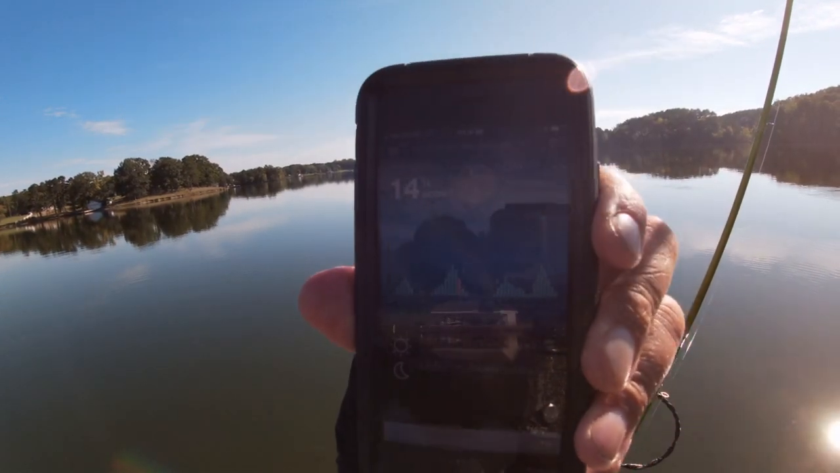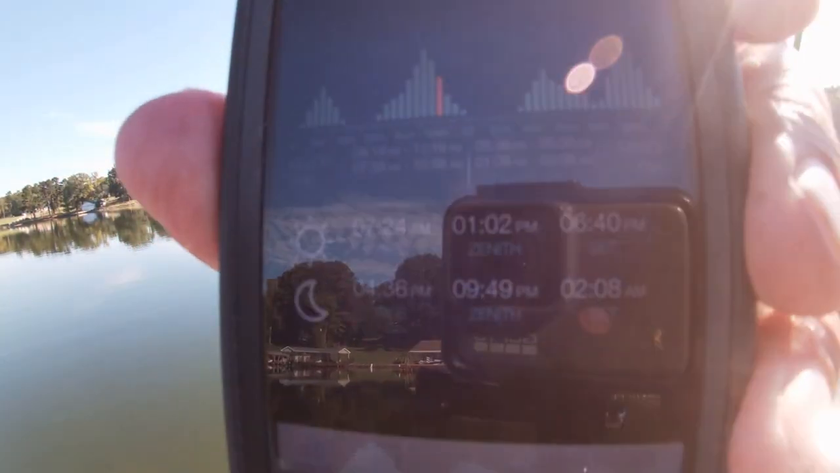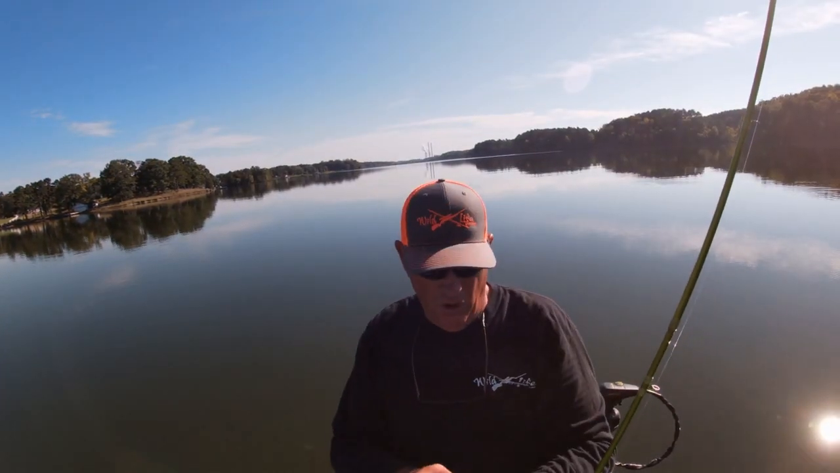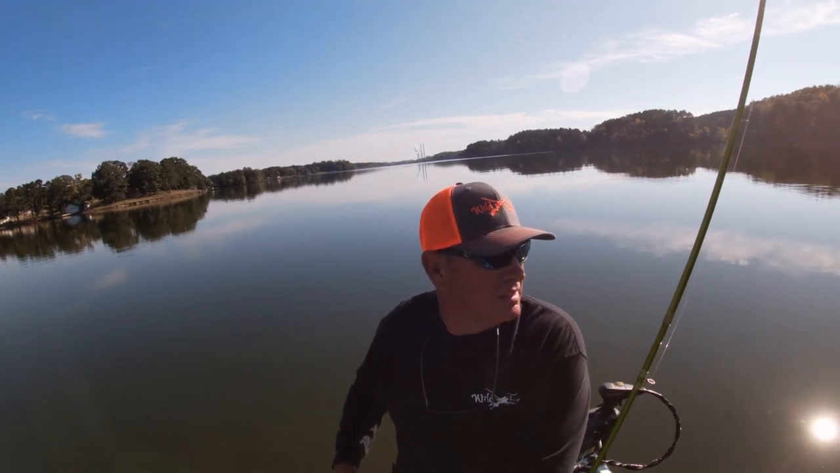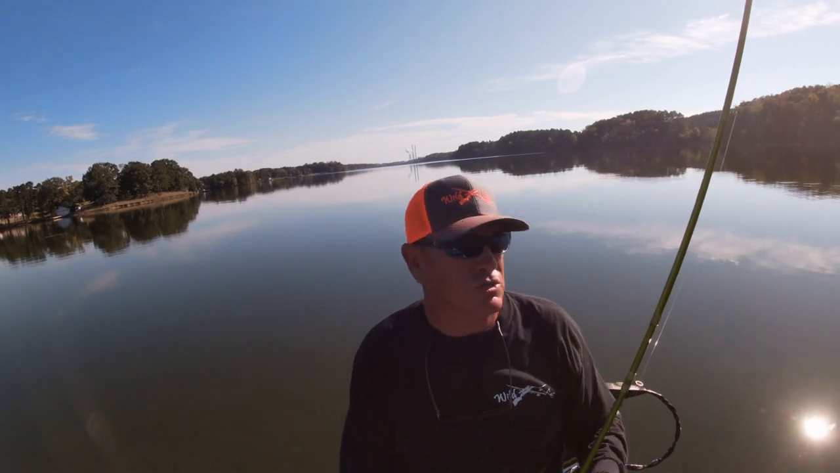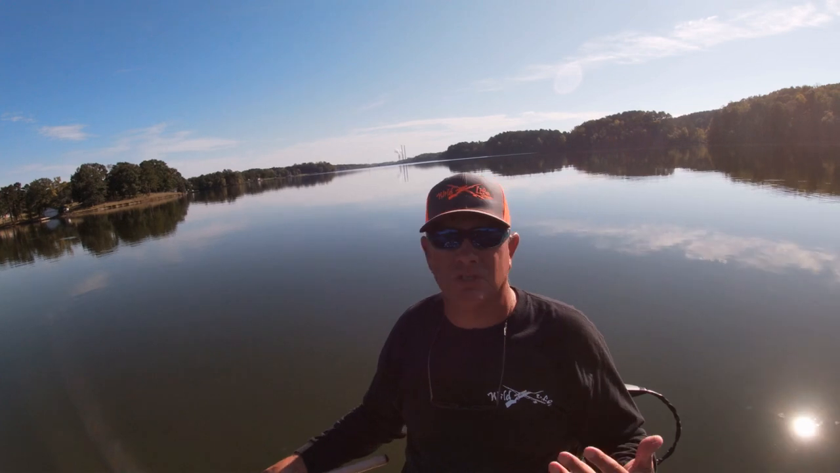The red line, so the overall movement period is not that great today. We've also got a low pressure on us right now too, so the barometric pressure has dropped. So these crappie, these bigger ones are not as aggressive.